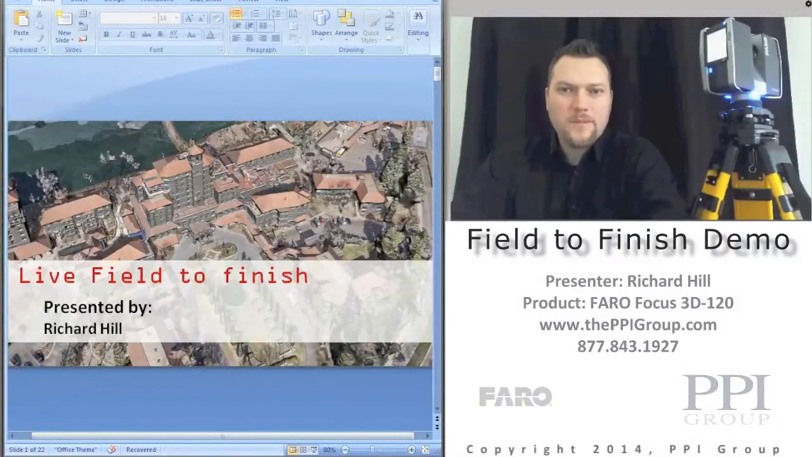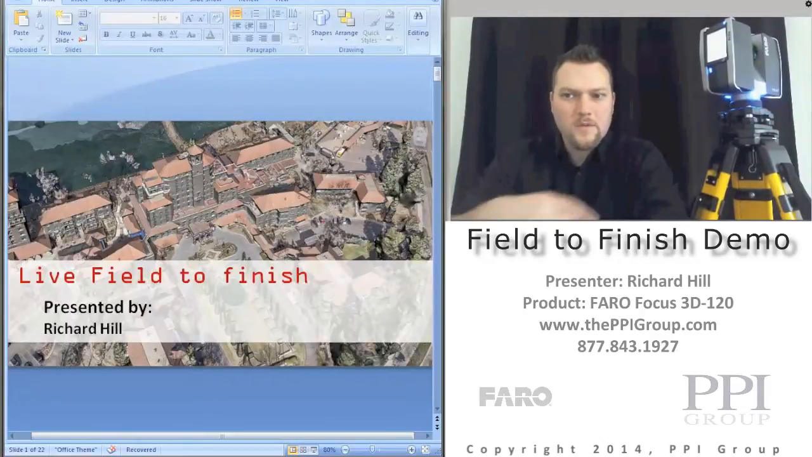I am with the PPI Group and I handle all of the laser scanning sales and support for the Northwest for the Topcon and FARO products. Today I'm going to be focusing on the FARO Focus 3D 120. I have one right beside me here.